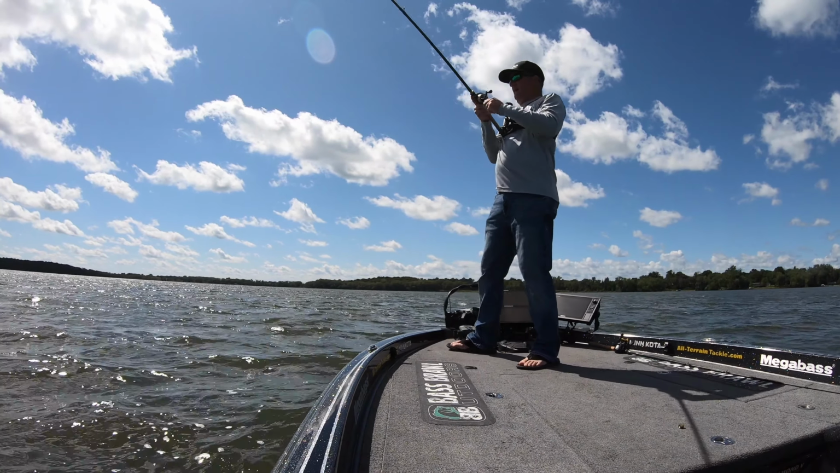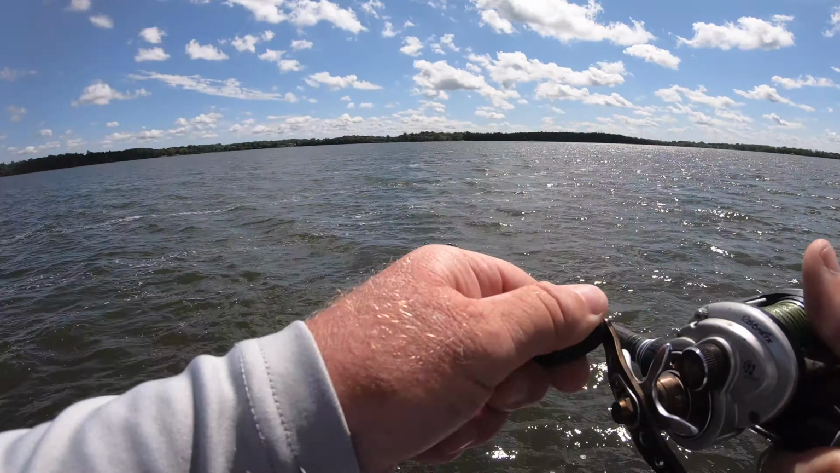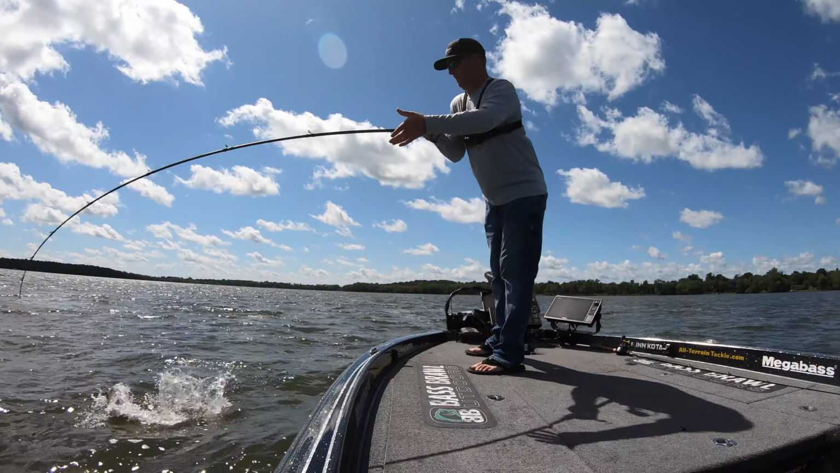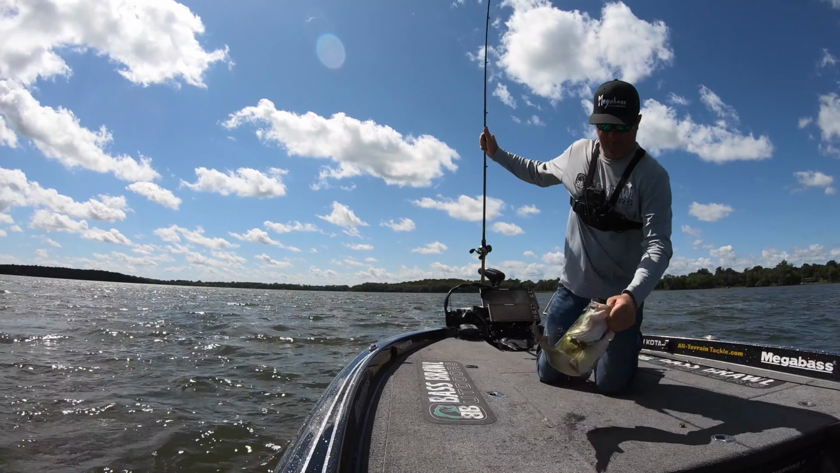Oh, that one's swam up behind it. Oh, man. Oh, nice fish. Look at that one there. That is a fat bass.